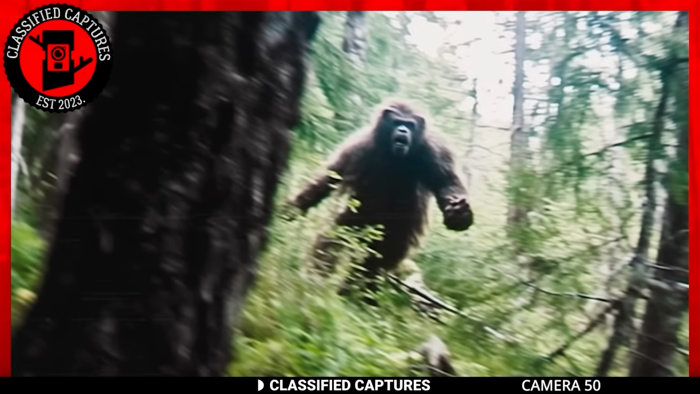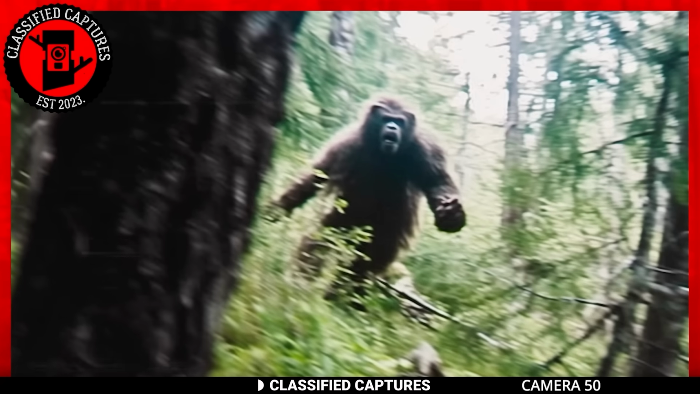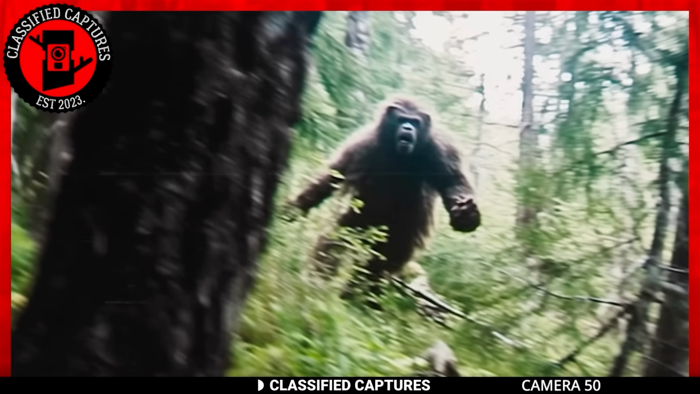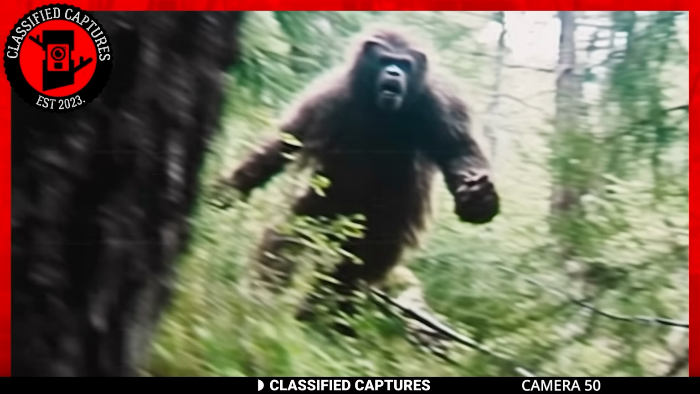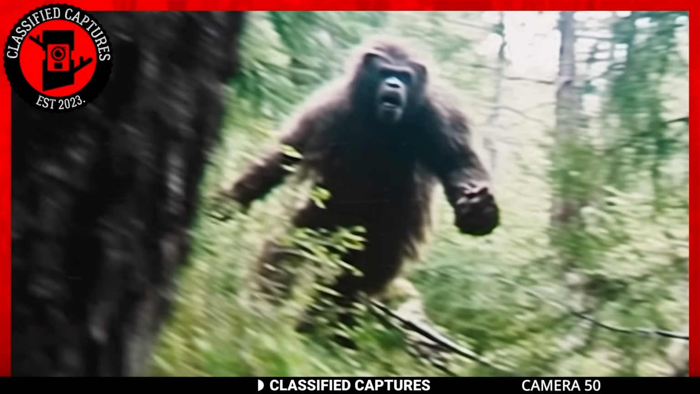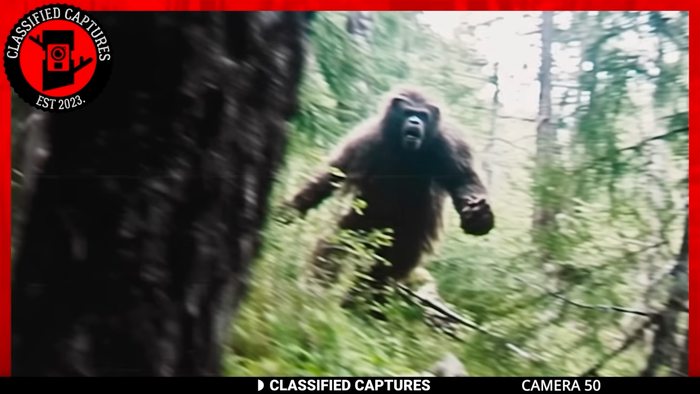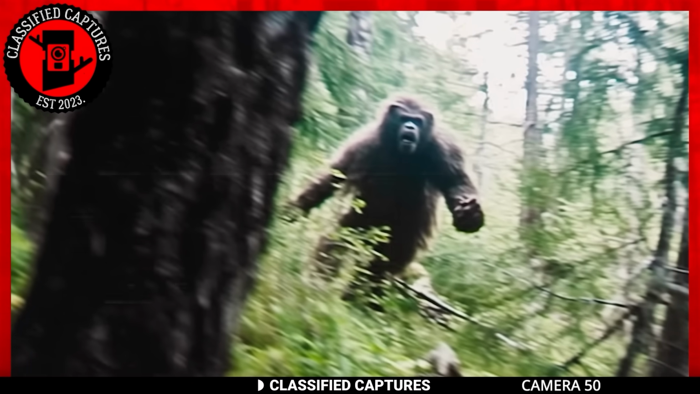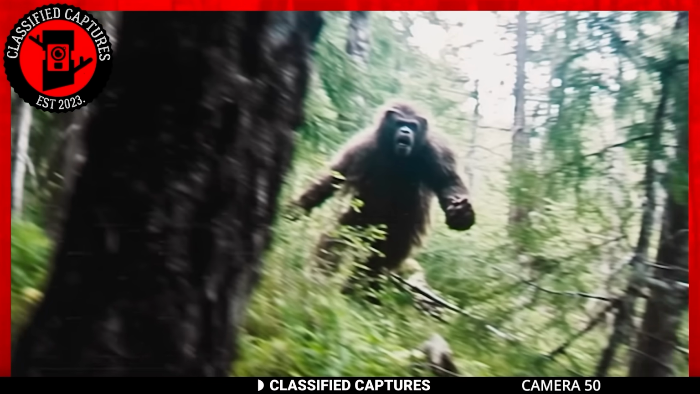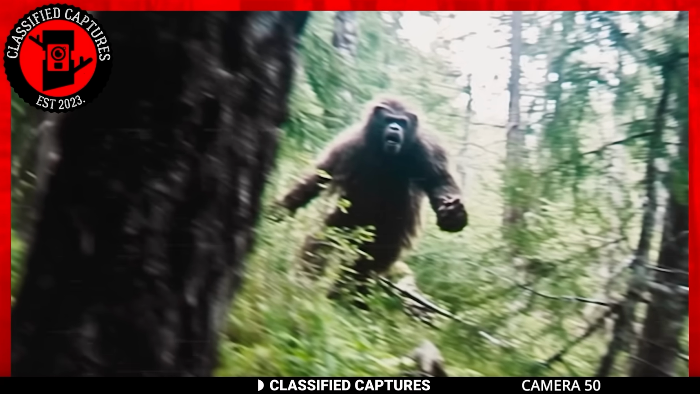As if its formidable size wasn't intimidating enough, the creature seems to be exhibiting signs of agitation. It exudes an aura of either provoked hostility or innate aggression. Either way, it's certainly not a creature you would love to meet during your time out in the woods. However, it's also plausible that this could be a person donning an incredibly realistic Bigfoot costume. If that's the case, it would undoubtedly rank amongst the most convincing in existence.